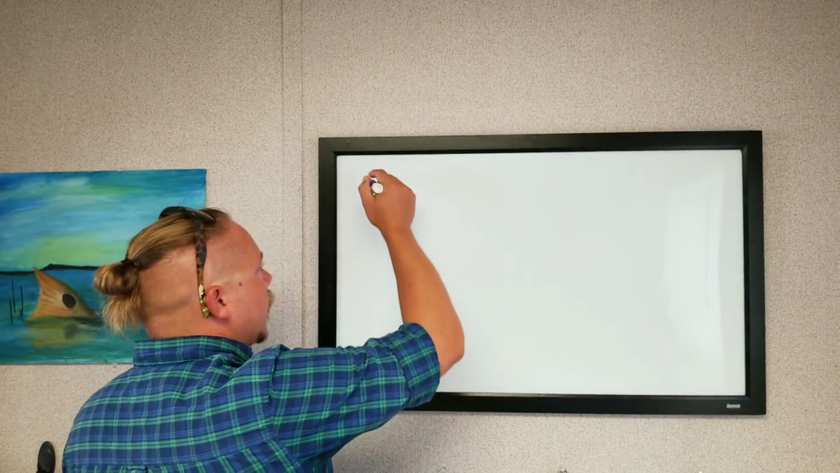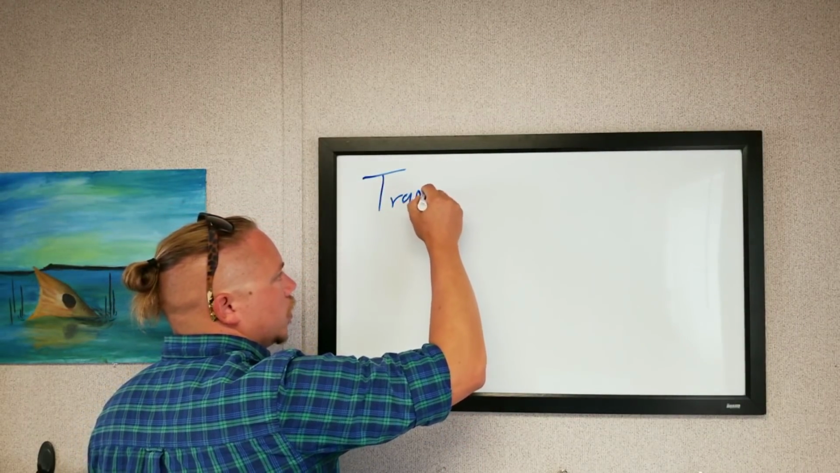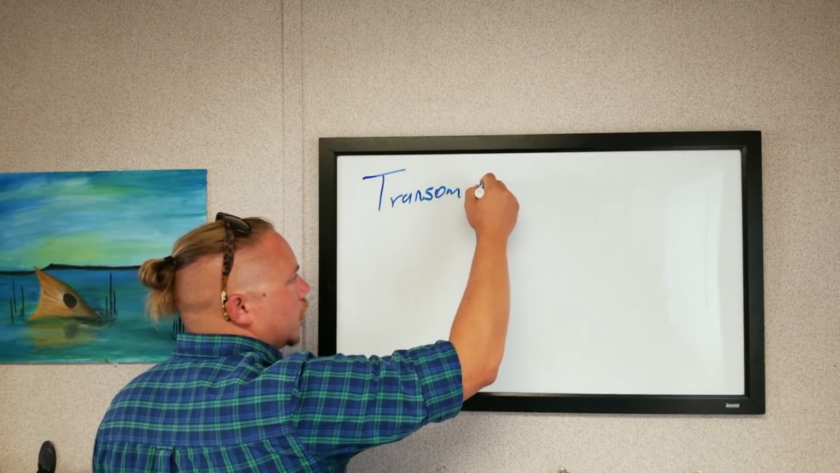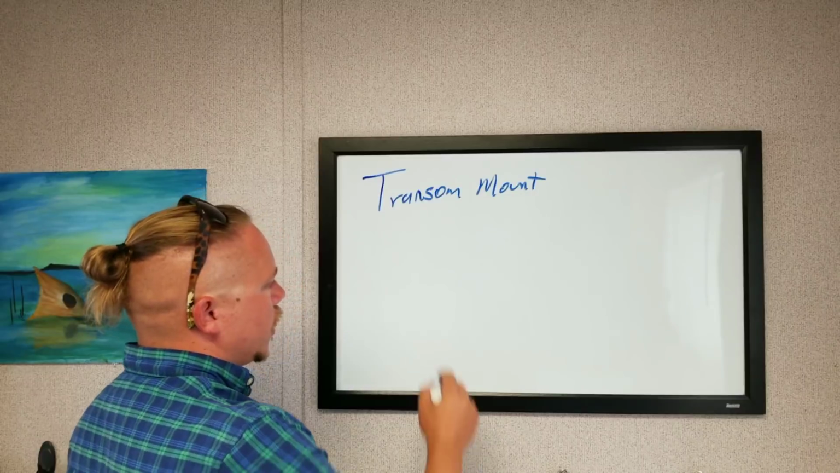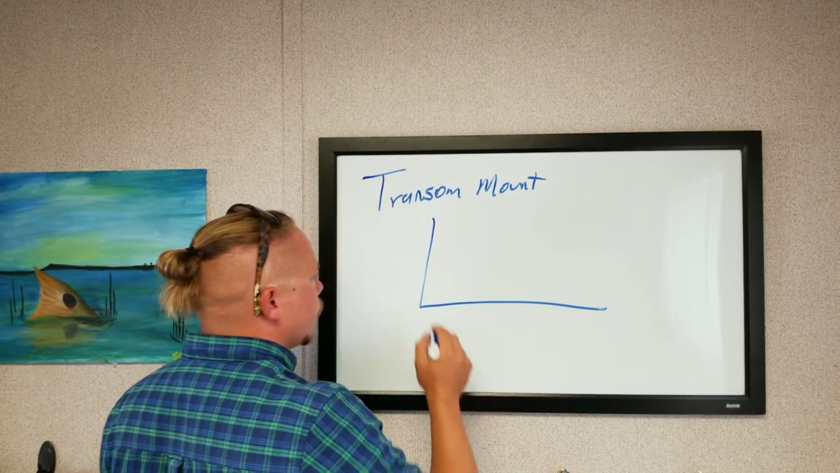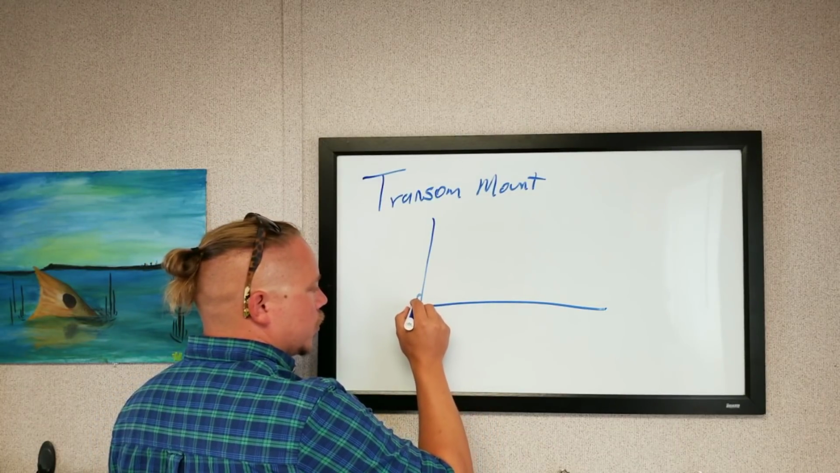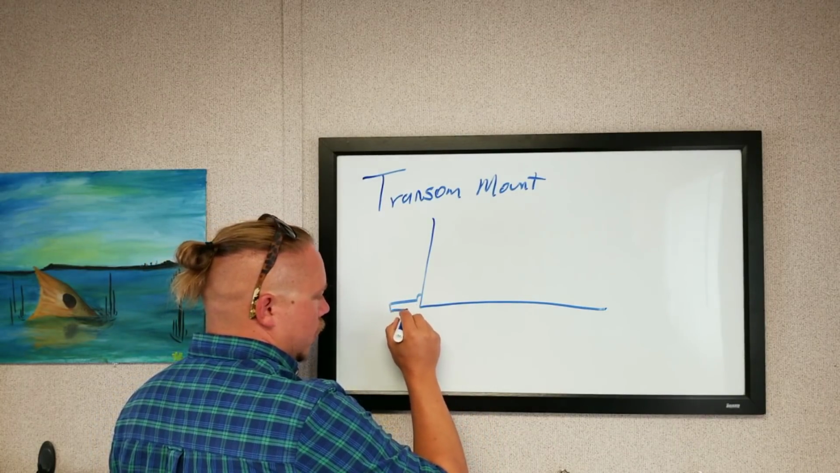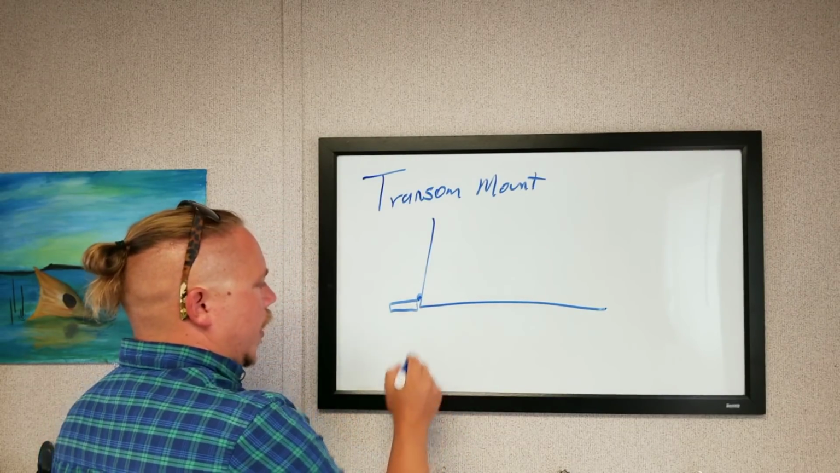Now, first off, probably the most common is a Transmount transducer. So let's say this is the back of my boat. The Transmount transducer is going to bolt on right here, stick out, and that's it. All right, cool. So it's attached to the back.